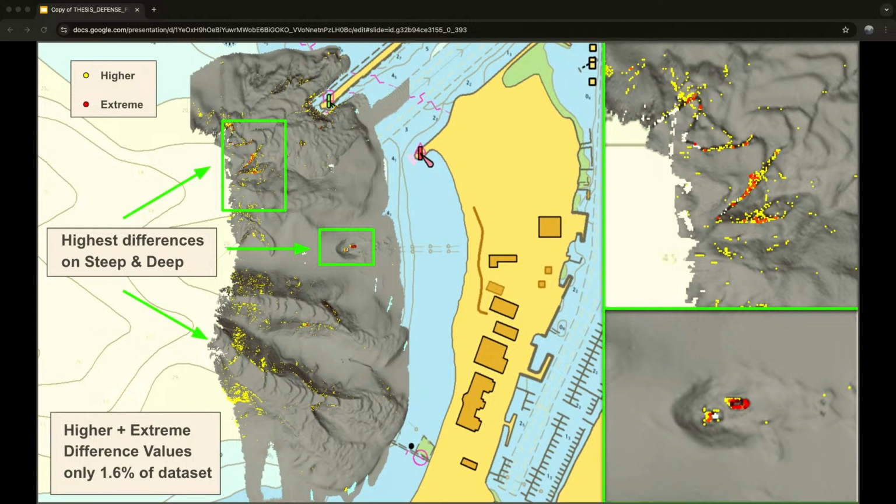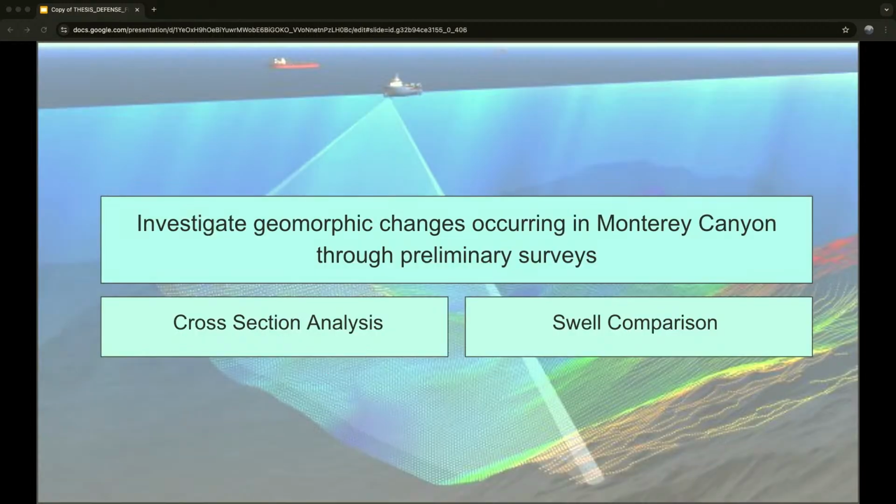So overall, it seems like this multibeam is quite good at handling these complex survey regions like the Monterey Canyon Head. And that might be because it's specifically designed to map in these areas, and also that we always survey in the most ideal conditions when we know we can get the best maps possible.